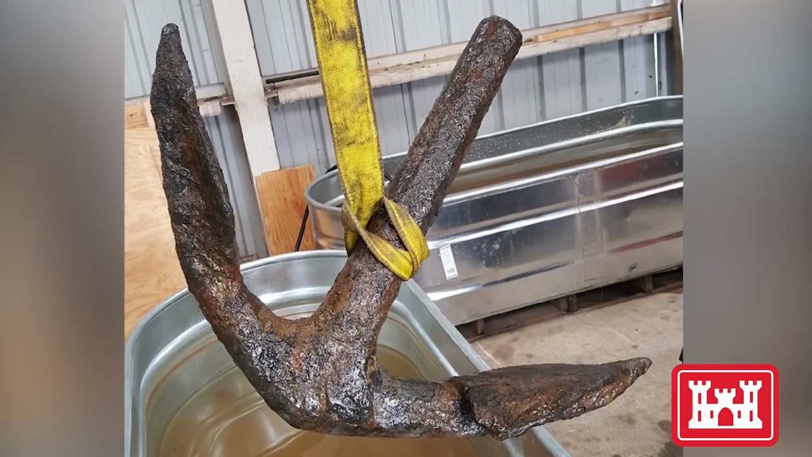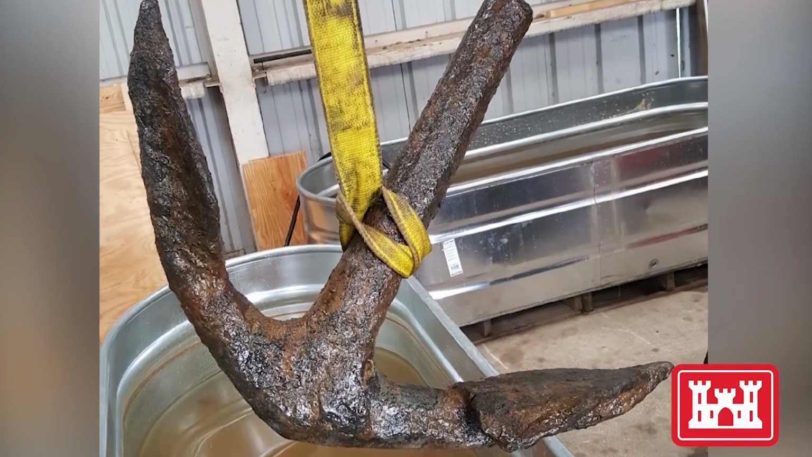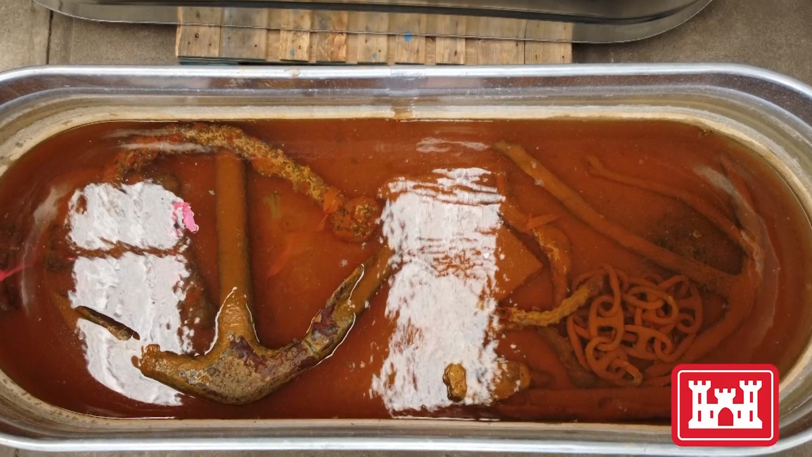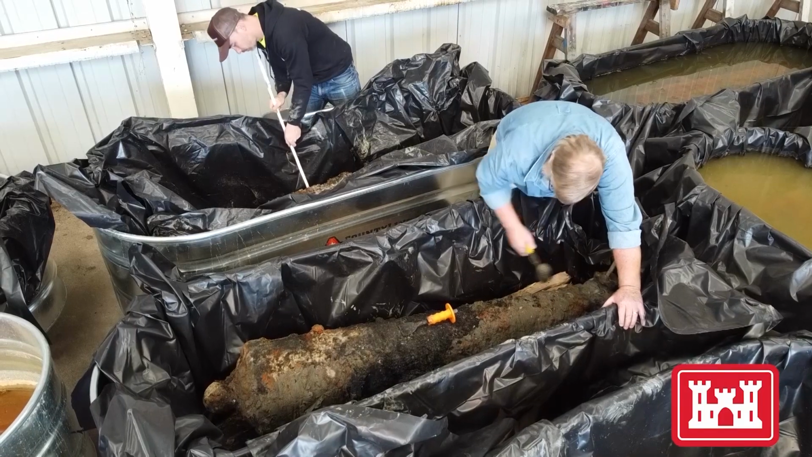Also recovered, fragments of ship's hardware. The main artifacts you find there are anchors. We have so many pieces of anchors of all different sizes and shapes. It's pretty amazing. The story is still unfolding.